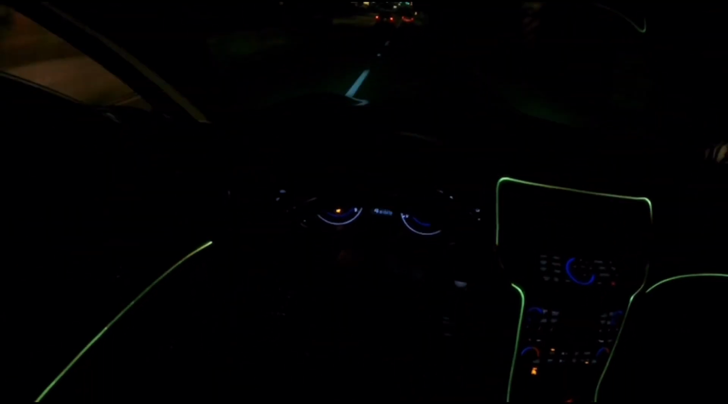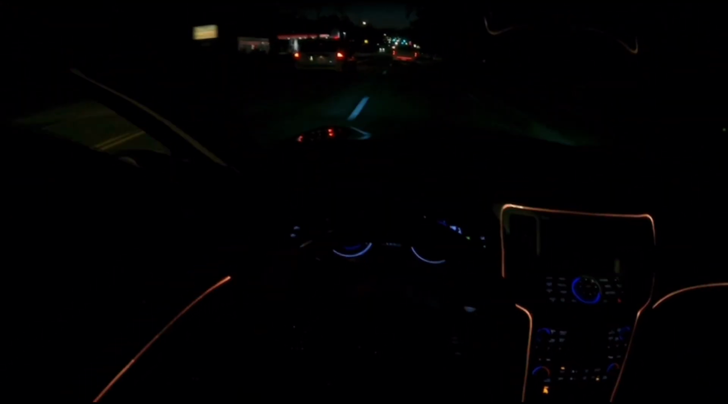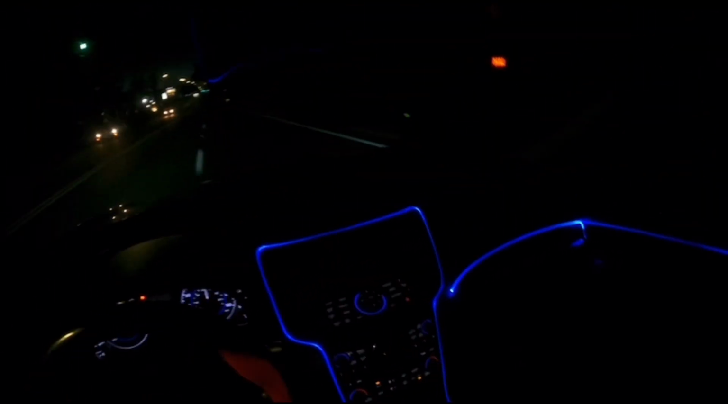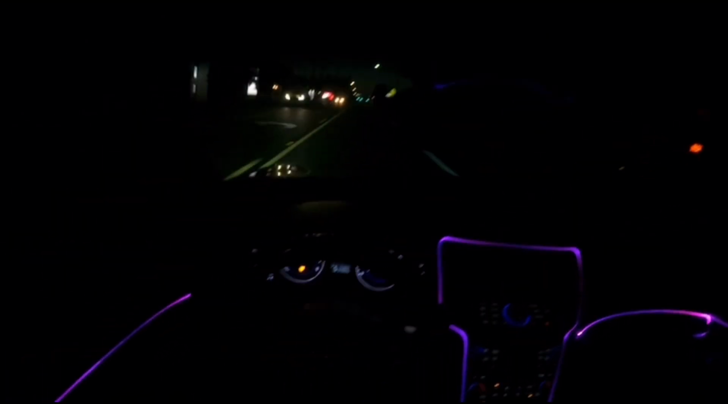She be getting up out the hole, bruh. Up out the hole. I hate when cars do this. Like if you going past them, please hurry up. Let me slow down, man. Let me go ahead and slow down, man.